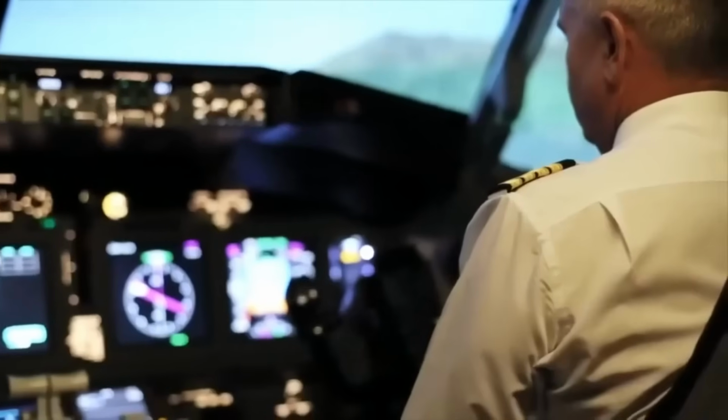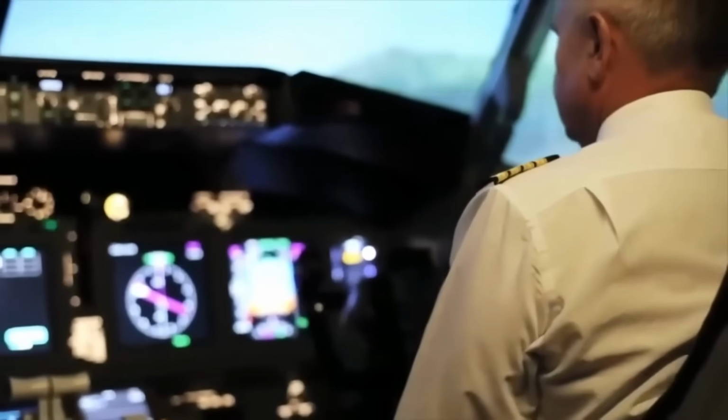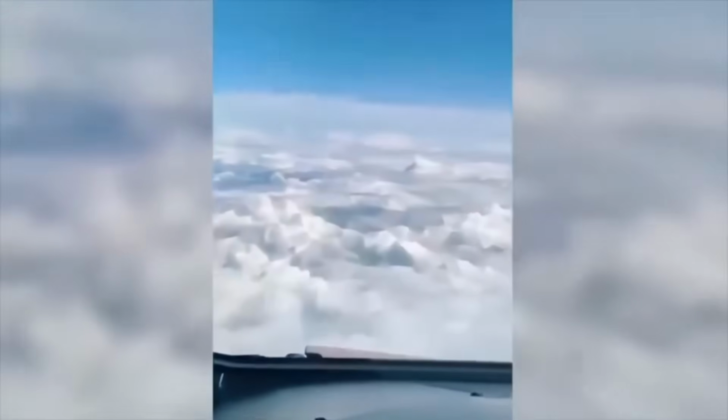A UFO. A pilot was on his usual routine, flying a plane from one city to another. But what he did not know was that he was about to come across a sight he had never imagined, a UFO.